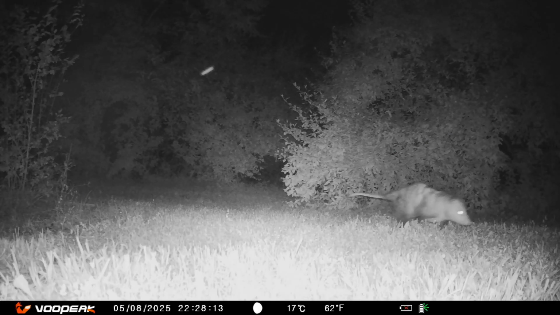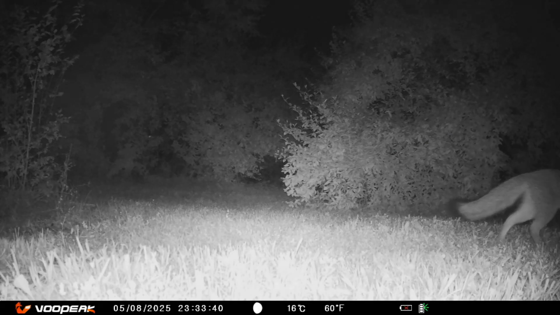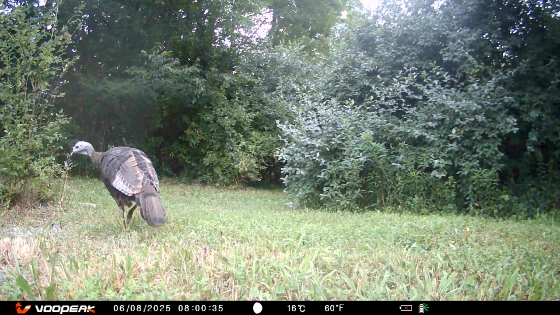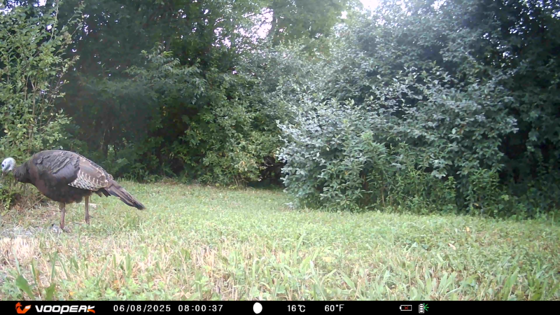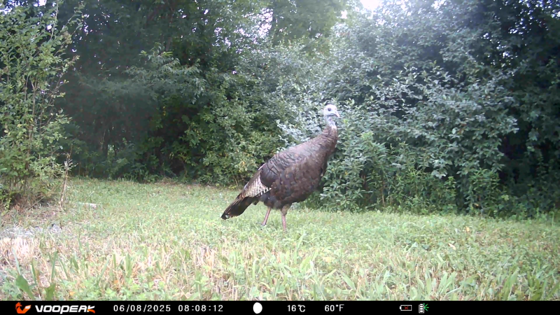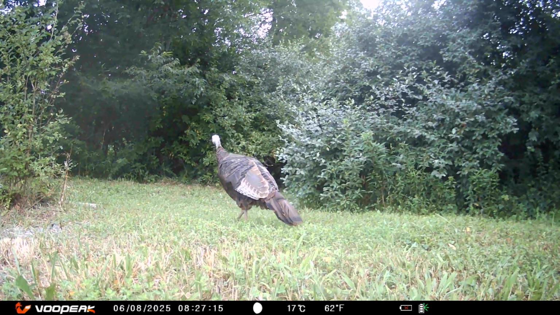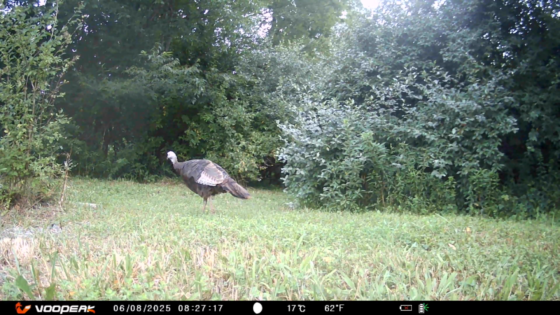Possum passing through. An hour later, fox passes through. And again, a day later, the turkey comes back. It must be a daily routine now. That's pretty neat. Still traveling alone. Wandering around, exploring. I wonder where it calls home.